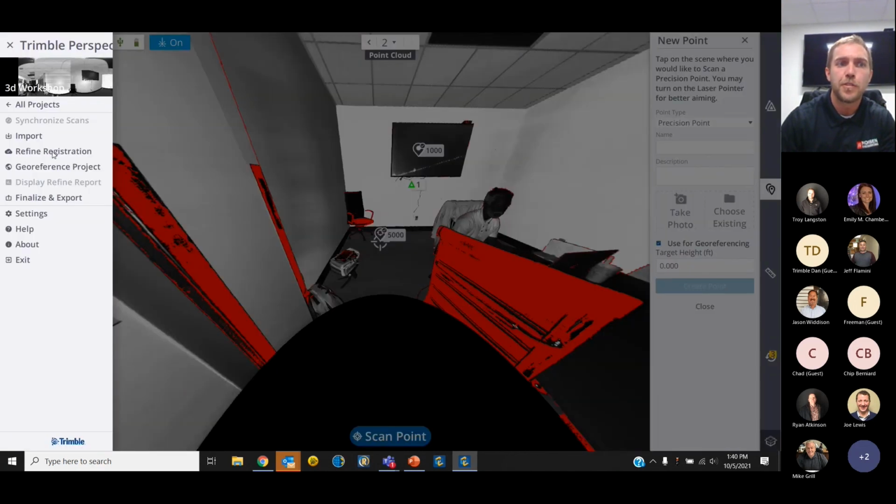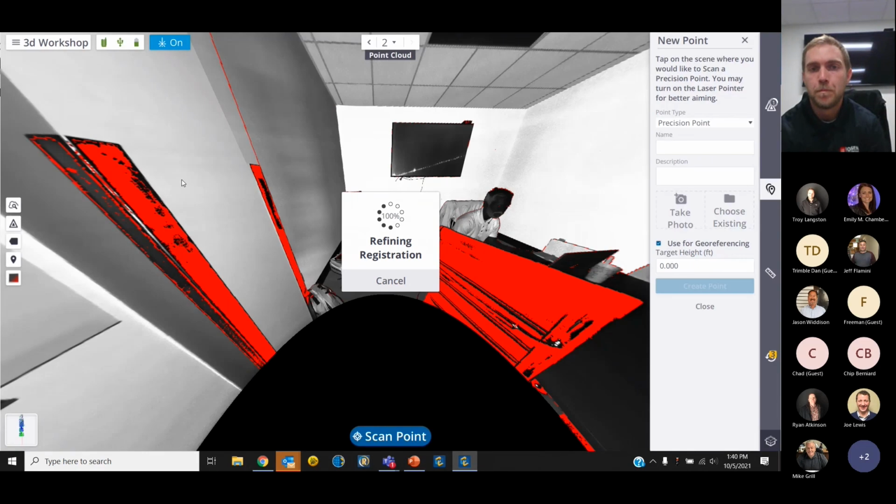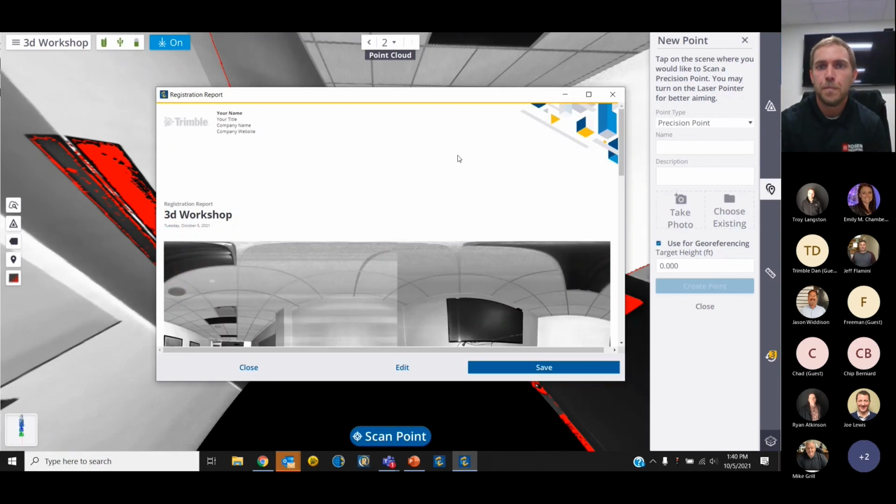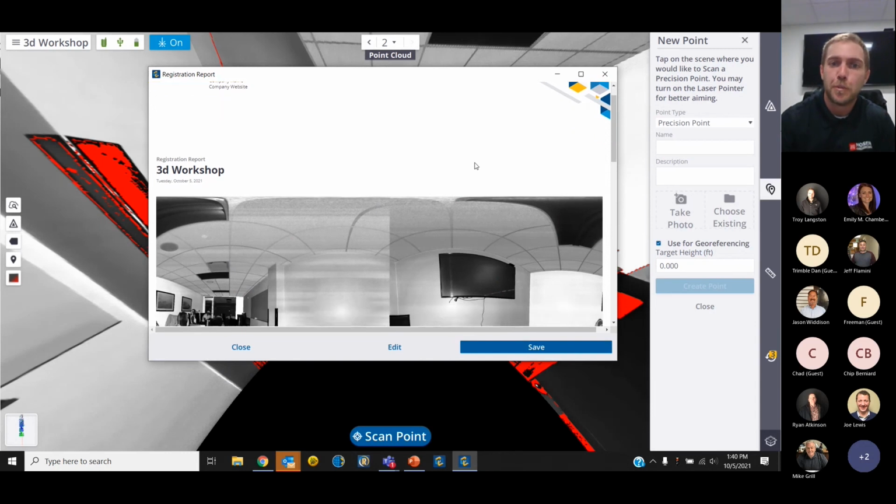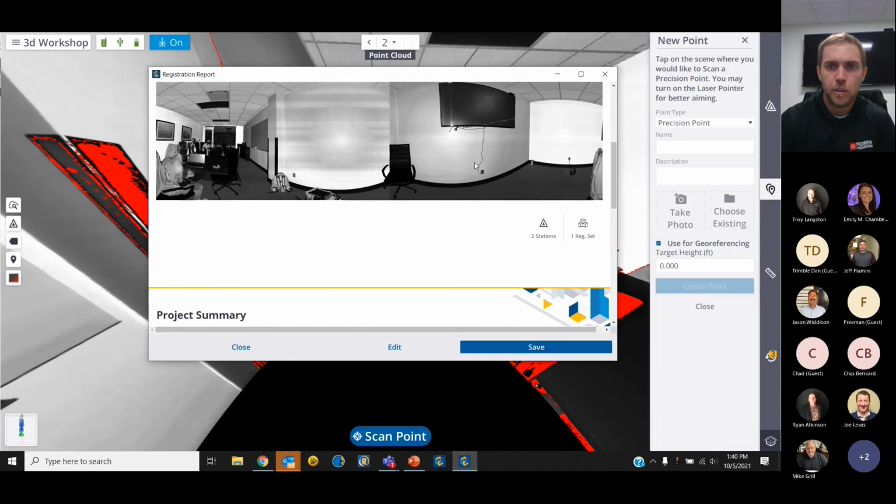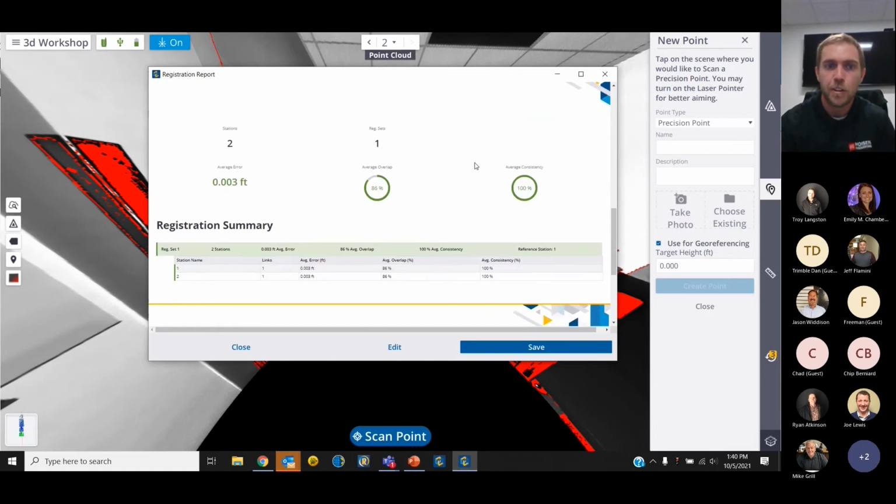I'm going to refine our registration and just show the refining registration report once it's done. Okay. So anytime you refine a registration, it does create a registration report that can be saved with your job. So if customers are looking for your percentage of overlap or your average error between stations, this is where all this information will be. Like I said, I'm scanning very close to my first point, so I had no problem registering the two scans to each other, and we had very, very little error. So it's a good sign there.